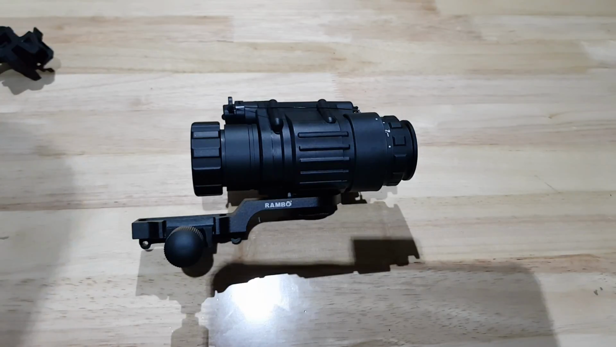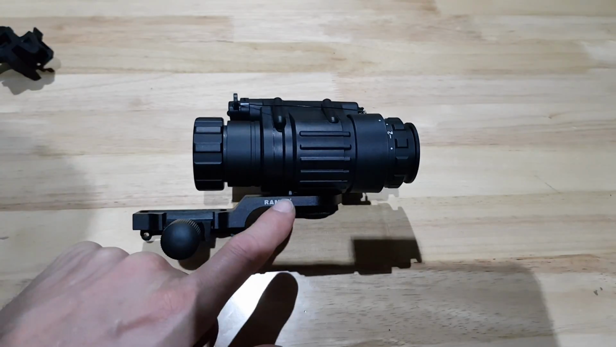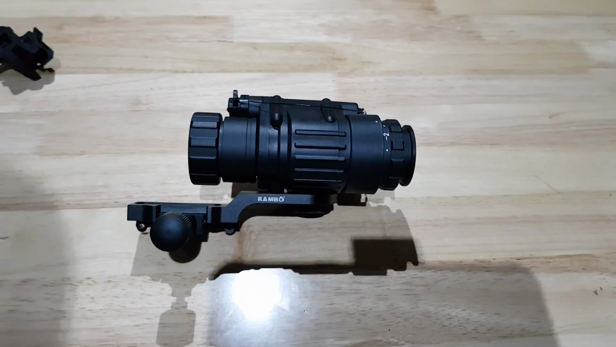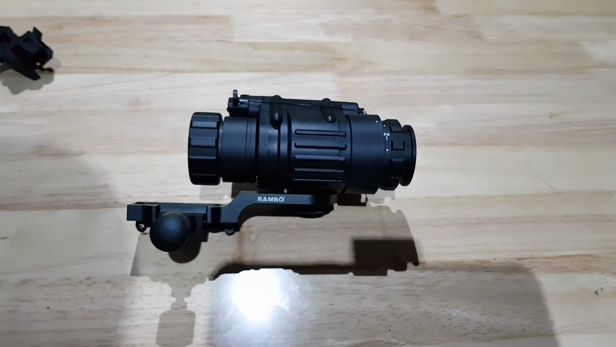Yeah, if you're into it, I do recommend it. It's a pretty cool thing, but if you're gonna get one, I highly recommend getting yourself an aluminium mount, because these poly ones are garbage. I don't even know why they bothered. But yeah, very cool, fun.